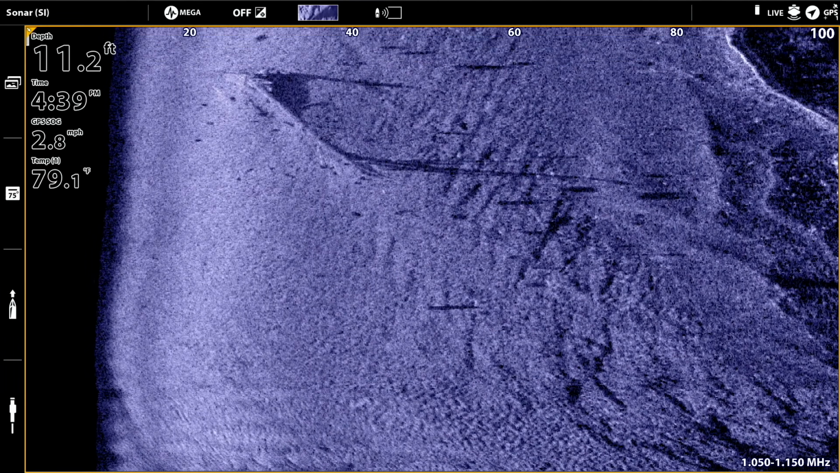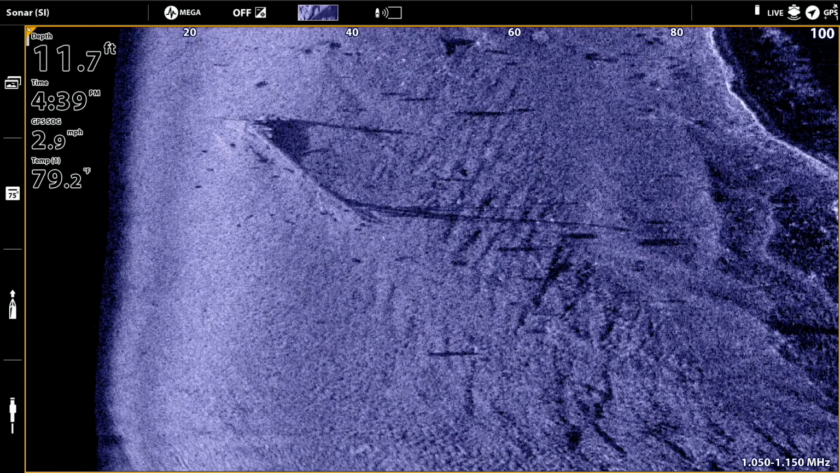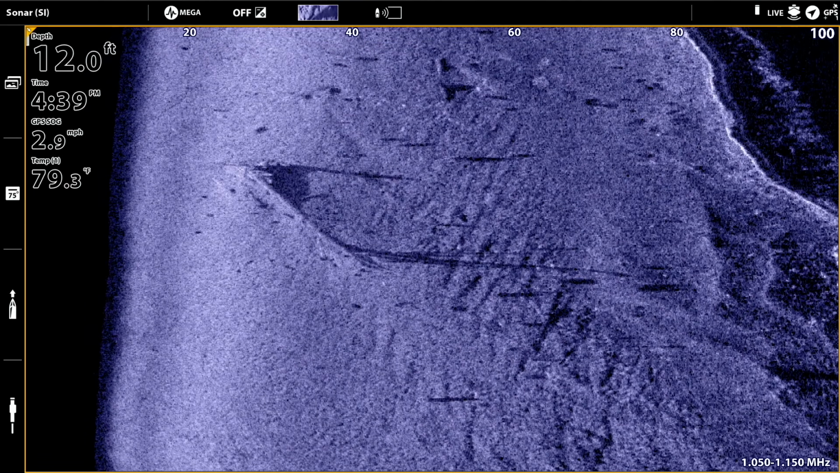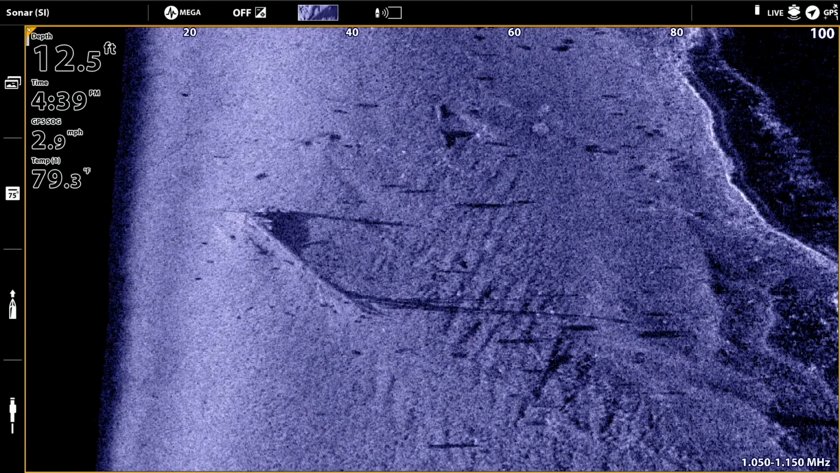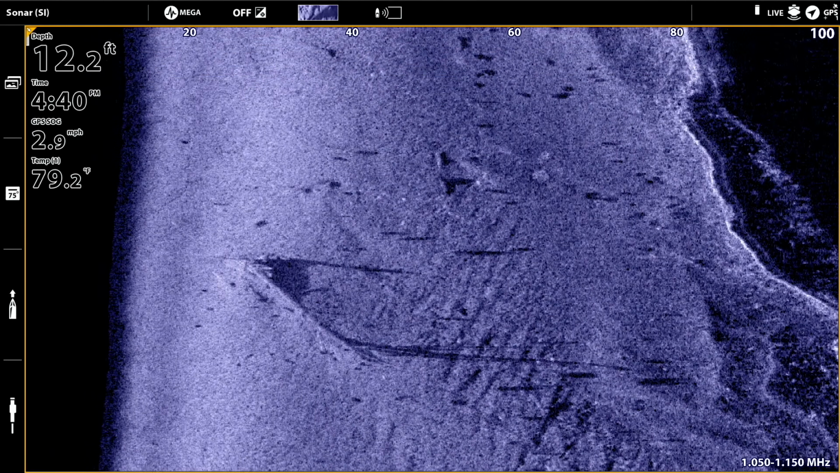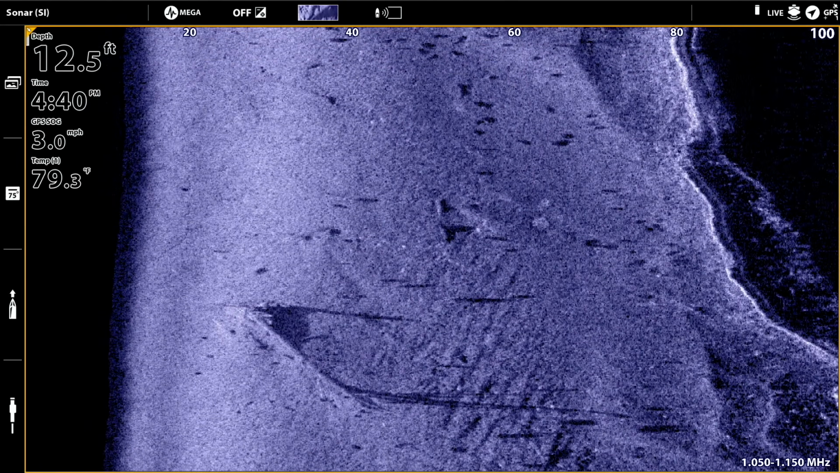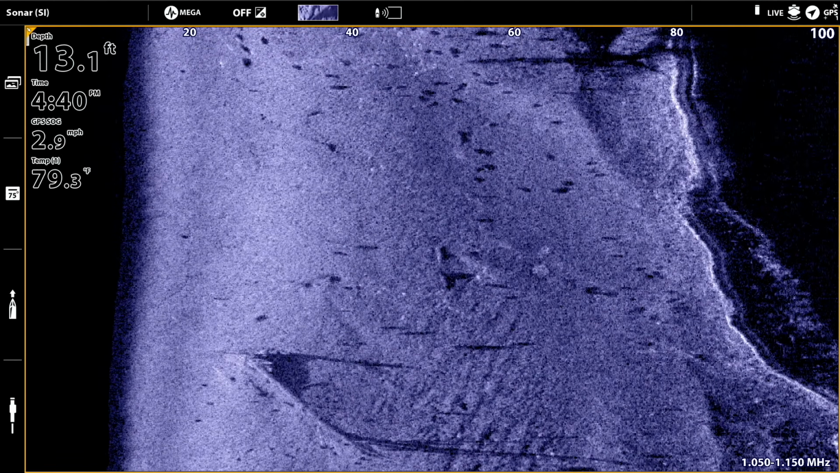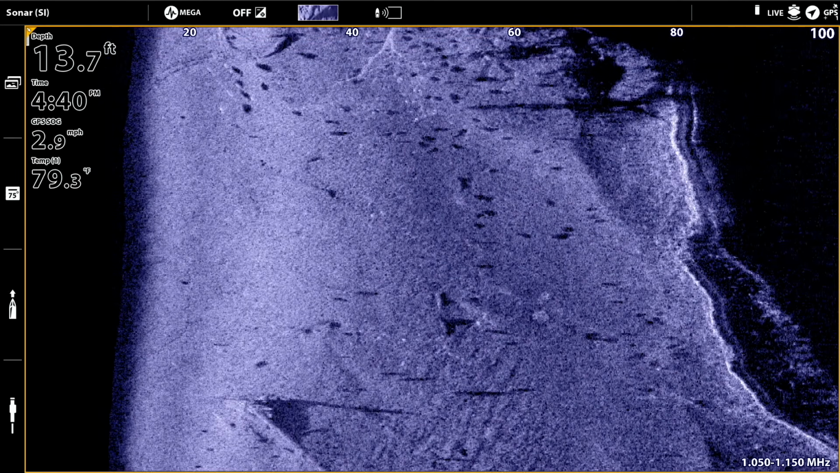Now, the reason we'll get more detail here is that now I'm going to use all the horizontal pixels that I have on my Apex 13 screen and devote those entirely to the side imaging data that comes from half of my side imaging view, so just the right-hand side. Because I'm taking half of the total amount of data and spreading it out over all the horizontal pixels, I will necessarily see more detail.